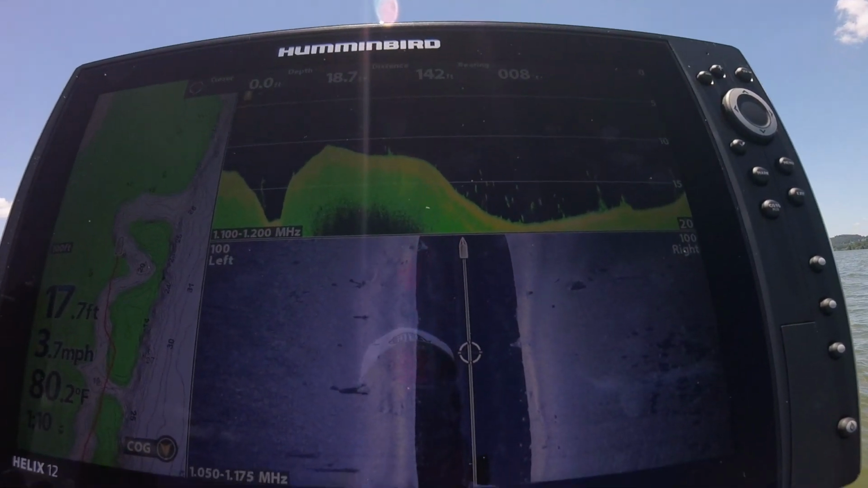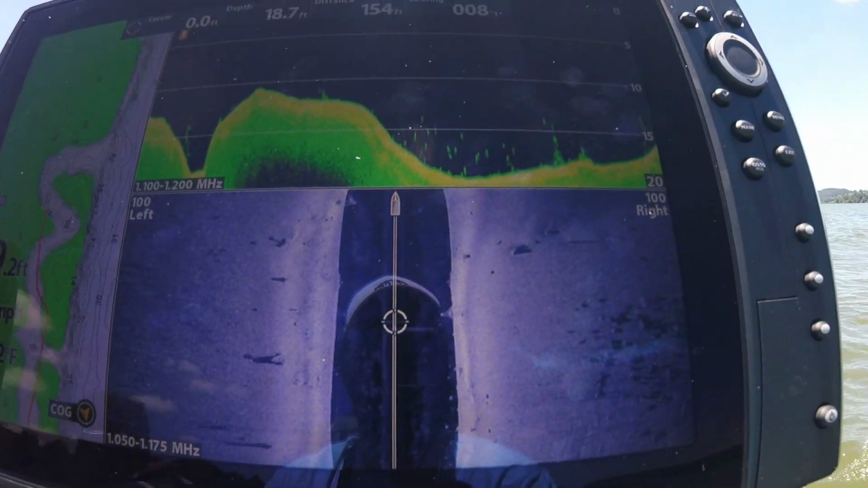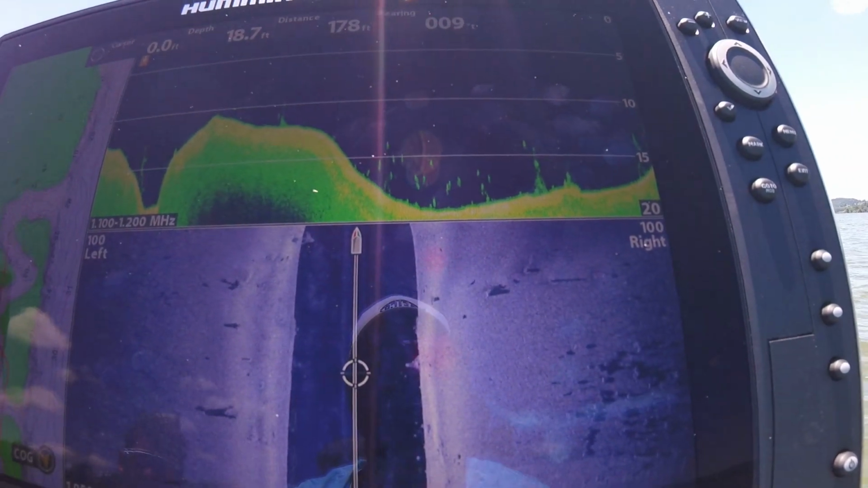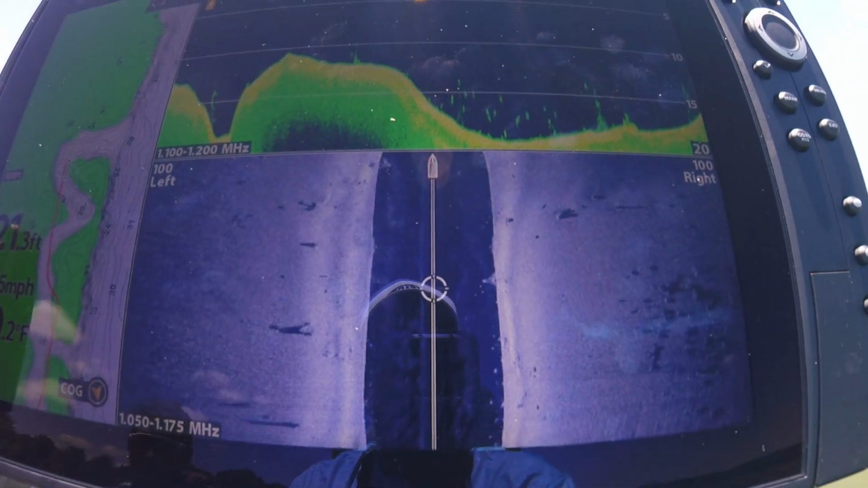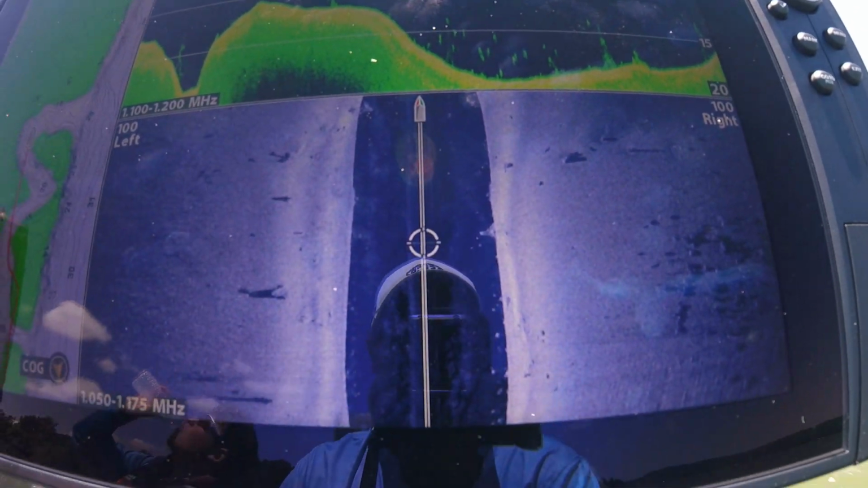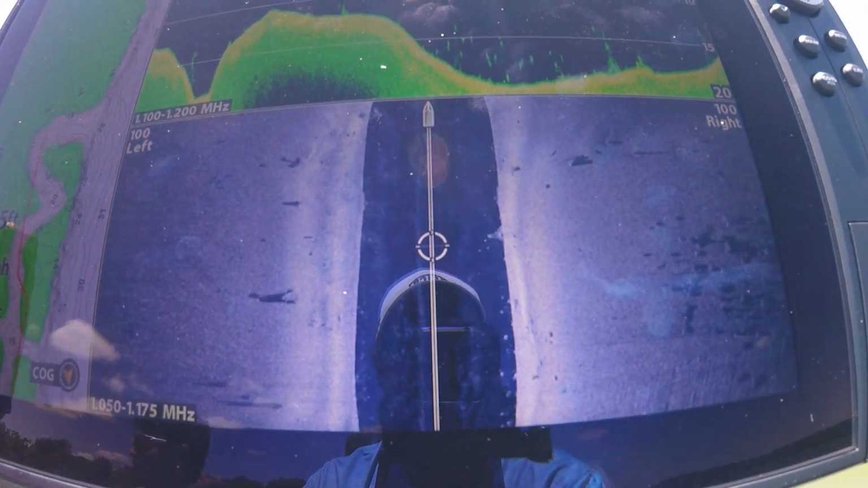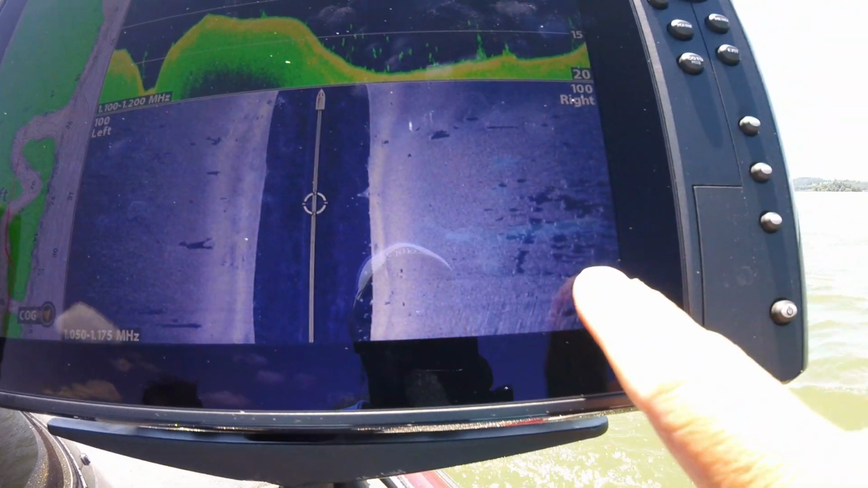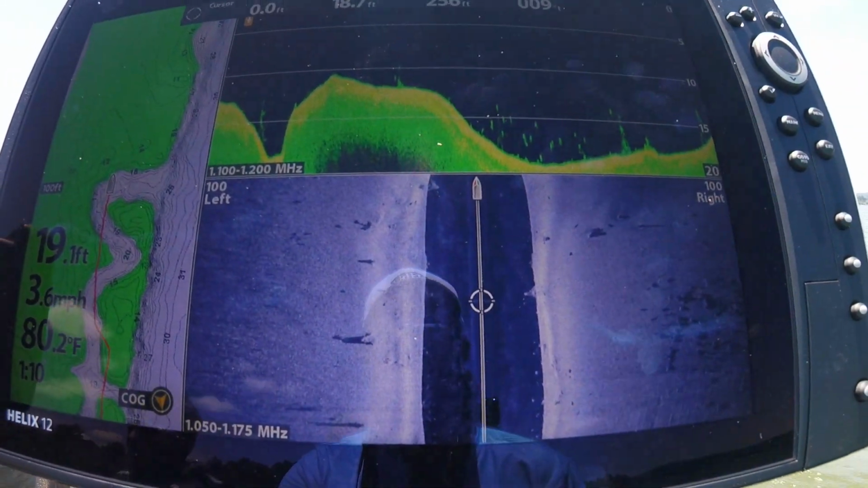All right, guys, we've done a little more scanning right here. And that right there is what you're looking for. Those are bass. We hope they're bass. But we are going to turn around and fish this. There's fish up in here, and that's the fish right there.